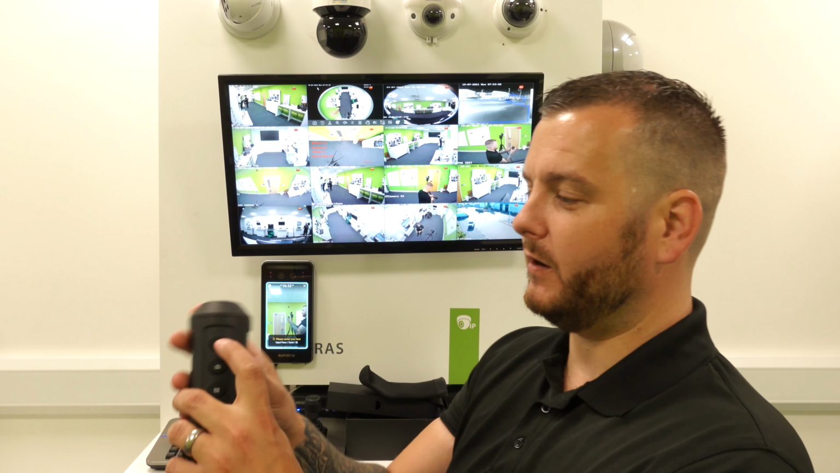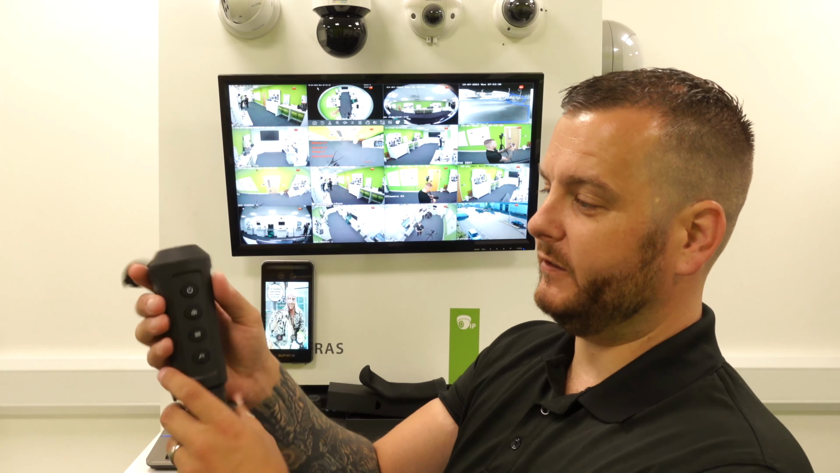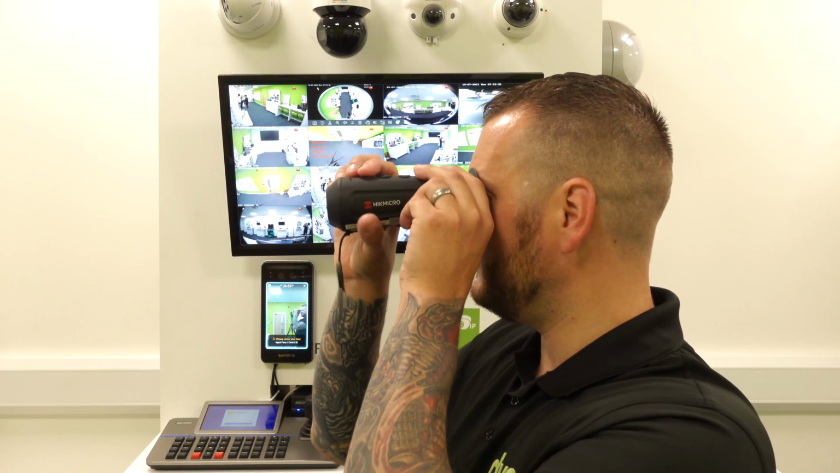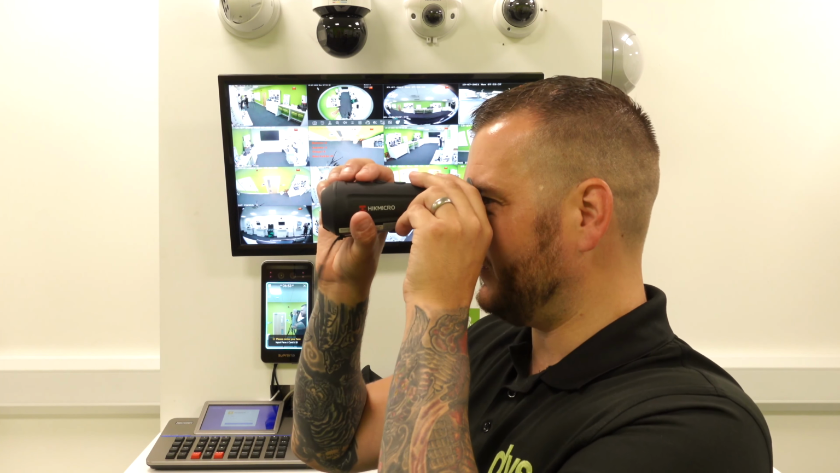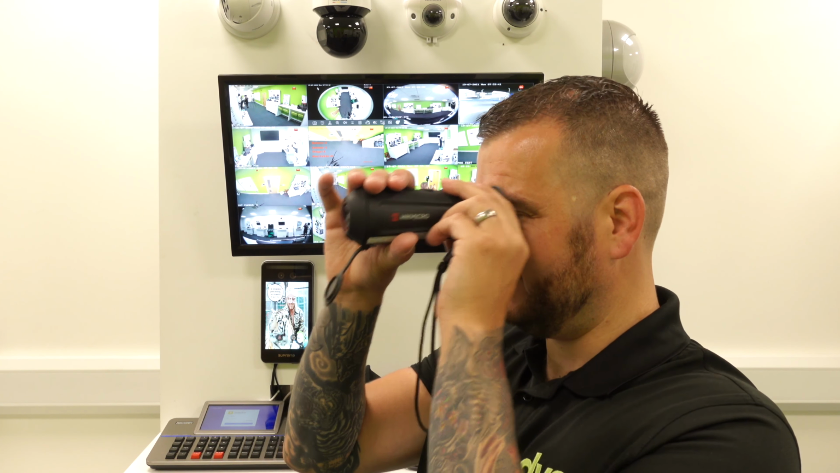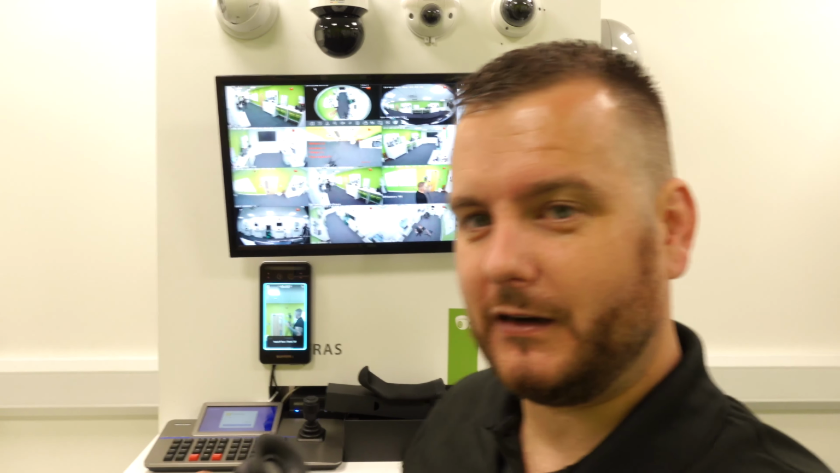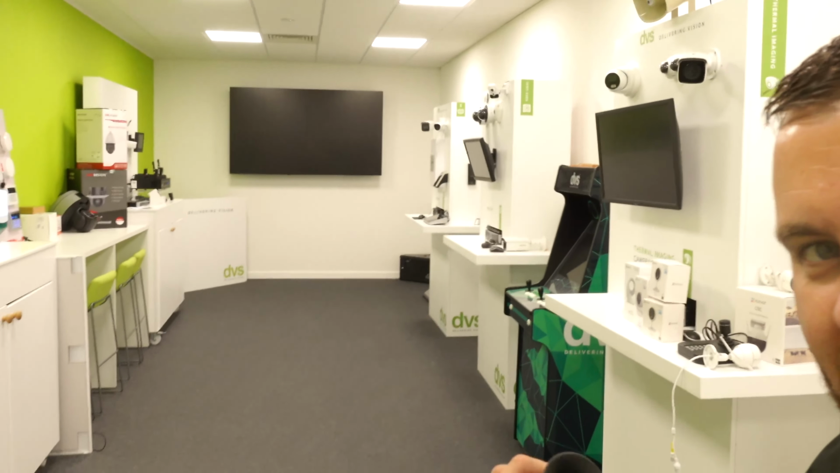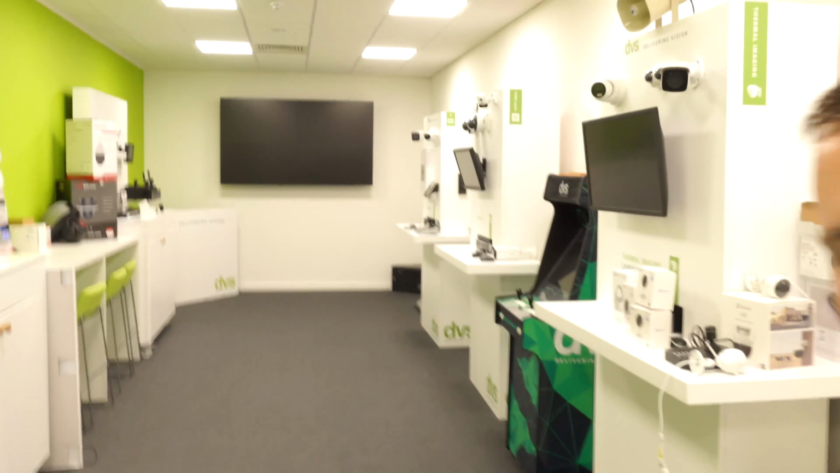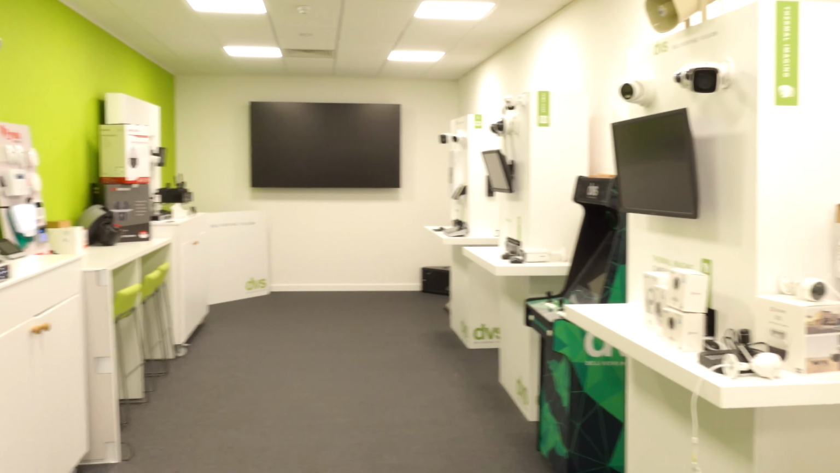So to turn the unit on, remove the flap, all you need to do is hold that power button there. Let me just make sure that's going to come on. Yeah, so that's now started. I'm going to turn you around here and we're going to put the lens of this through the camera, to hopefully show you what that looks like. So you get the very basic idea of it.